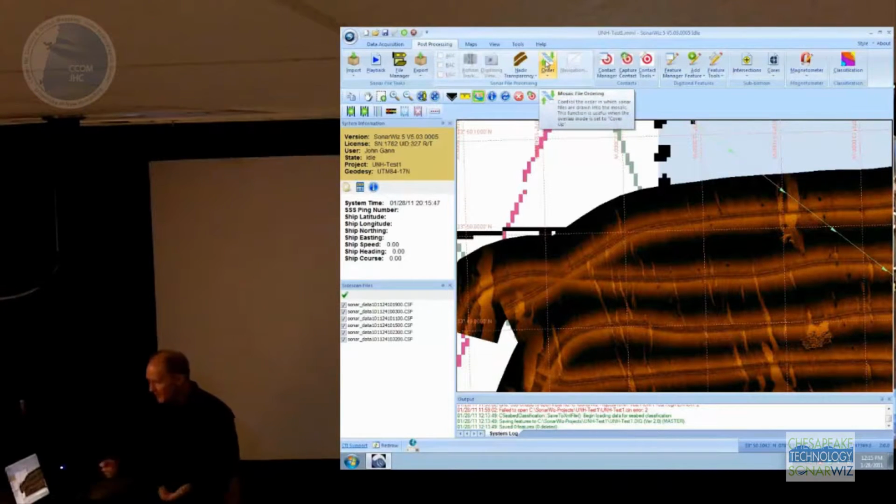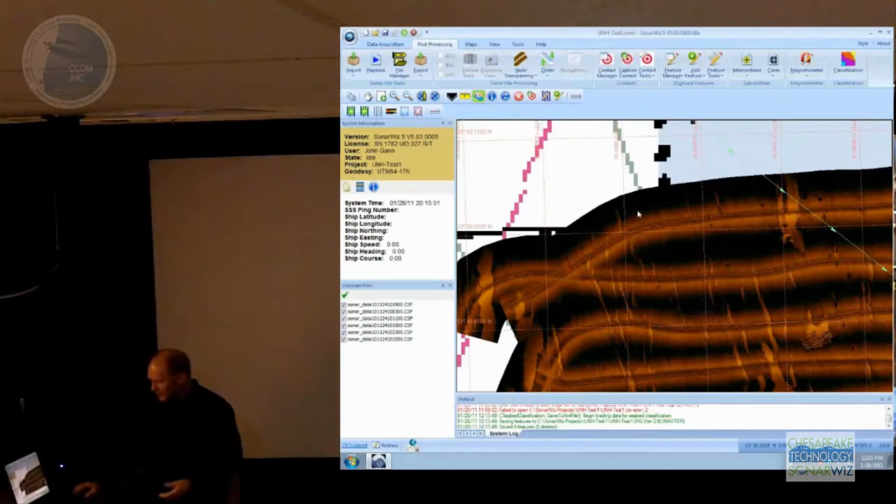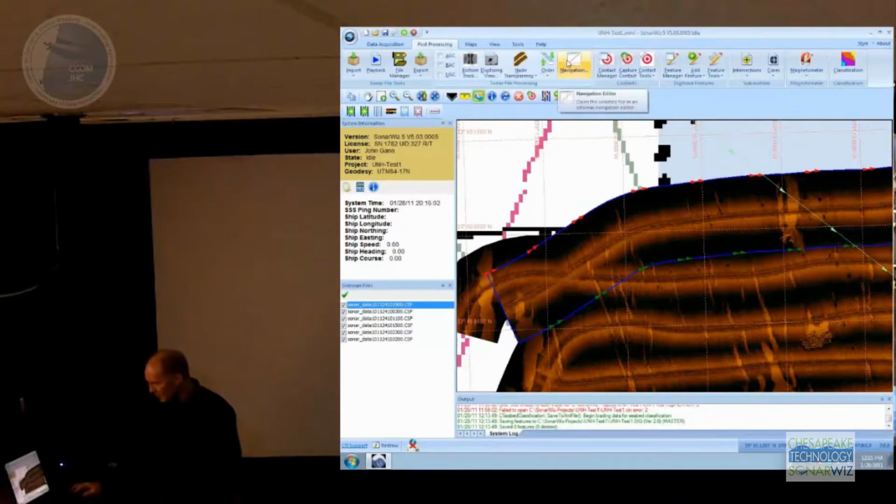The order of the mosaic, right now it looks like we might be in shine through mode, but you can change the ordering of sonar files just by clicking on them and using the order to bring to front or send to back. I'll talk about that when we go to the view panel a bit more.